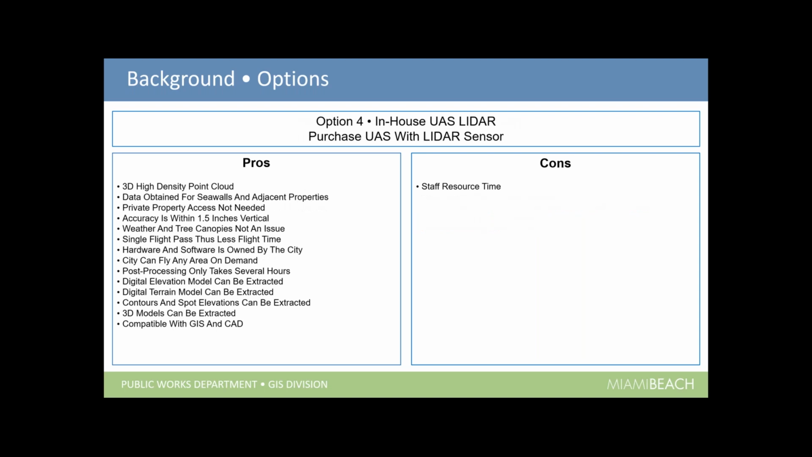And then the fourth option we looked at was obtaining our own UAS with a LIDAR sensor to perform the analysis, and the pros just outweighed the cons. Everything we were looking for could be delivered using that system. So that's, in the end, the recommendation we made back to the committees, and they agreed, and we purchased a LIDAR sensor and drone and moved forward with the project.